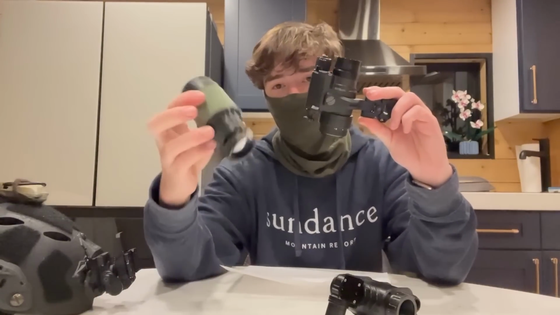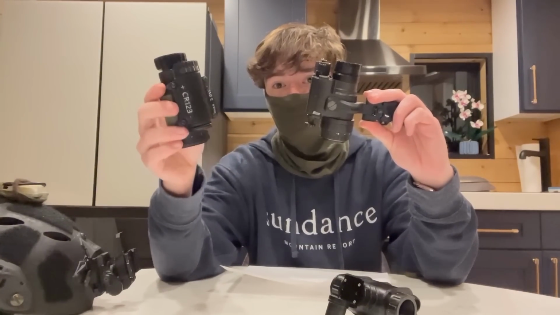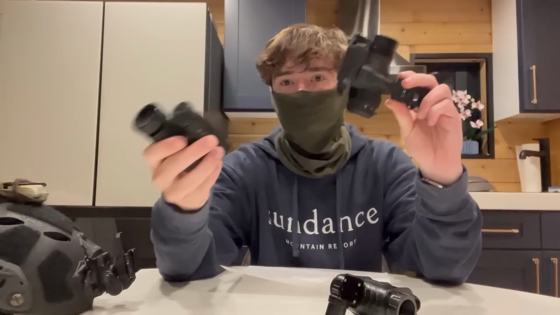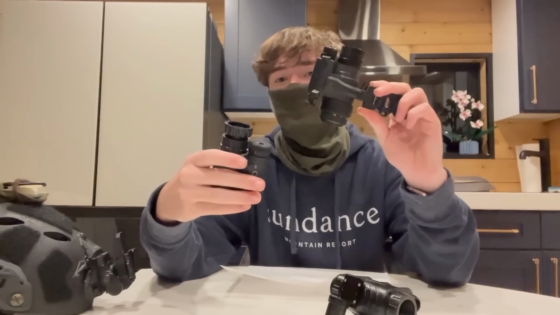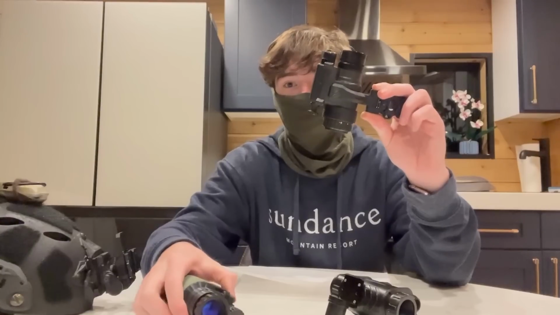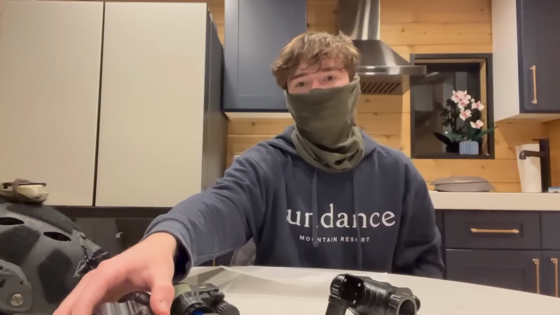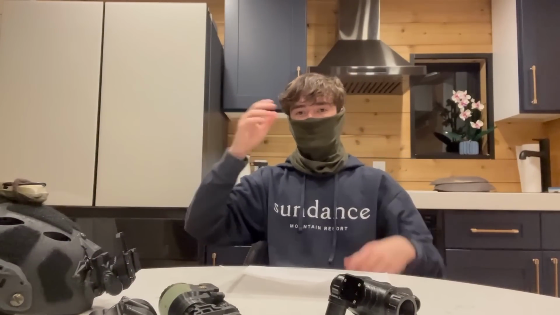Fantastic. Comparing it to my Photonis XD4, this is extremely comparable to the ADNV. You saw it in the video. It completely blows this out of the water in a lot of cases, especially clarity and gain. And glass, it's just a substantially better option. And why I'm saying that is for the following reason.